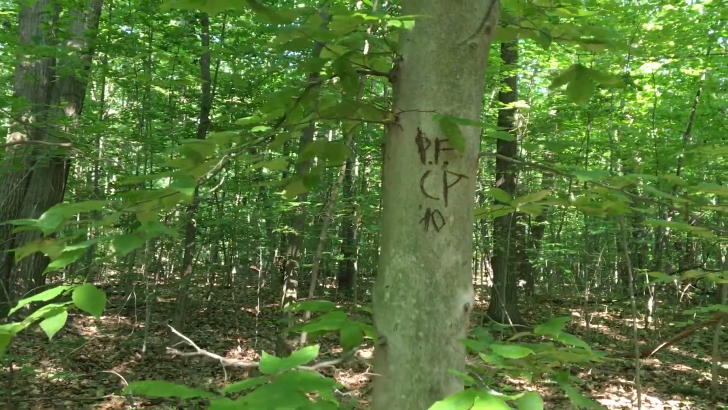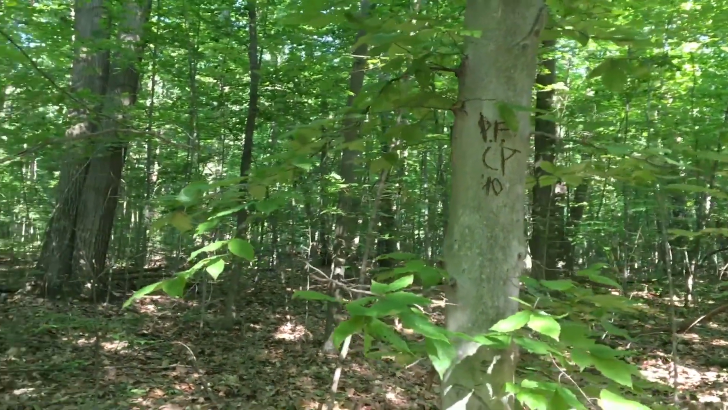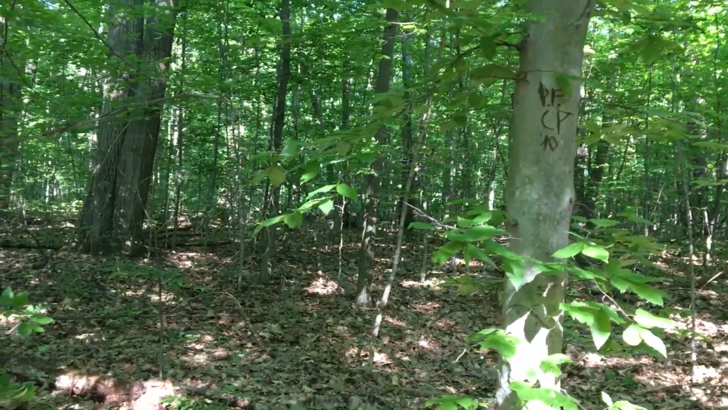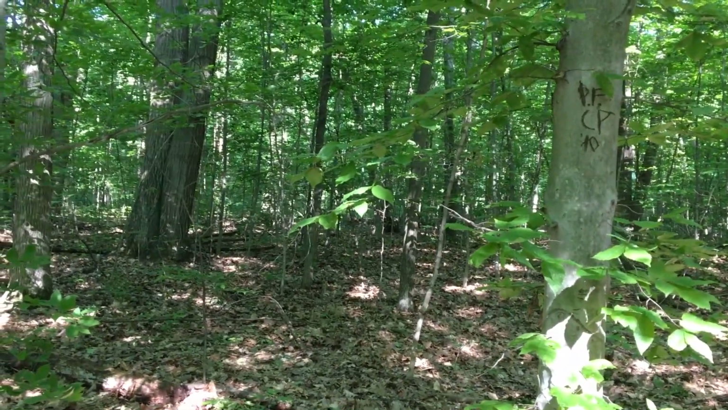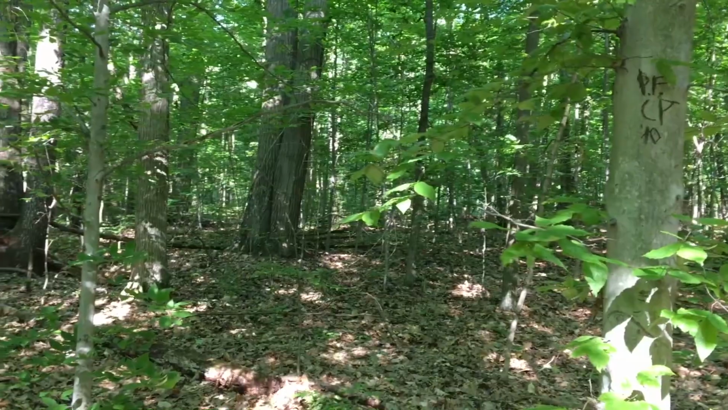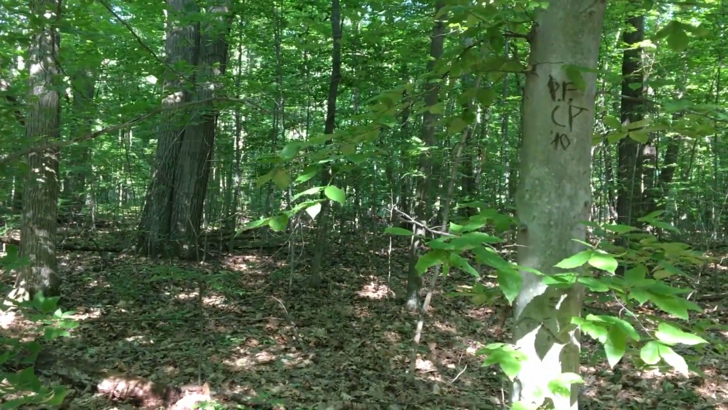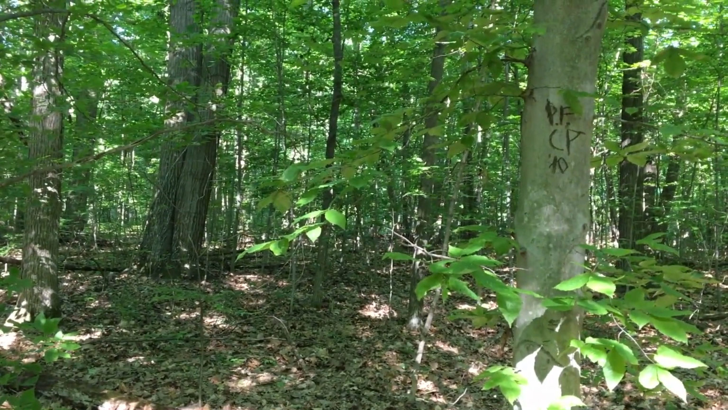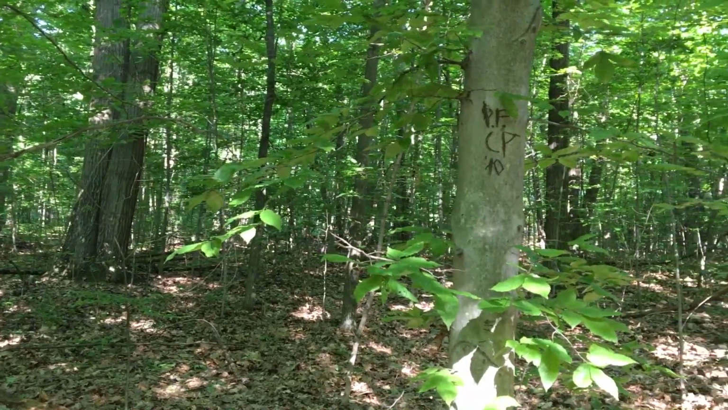And I just think it's sad when you're out in nature, enjoying the natural surroundings, that you can't just leave things alone. You have to destroy it. So please remember, when you're out in nature parks, just take pictures and leave your footprints. That's it. Don't vandalize what other people want to enjoy and what you should be enjoying as well.